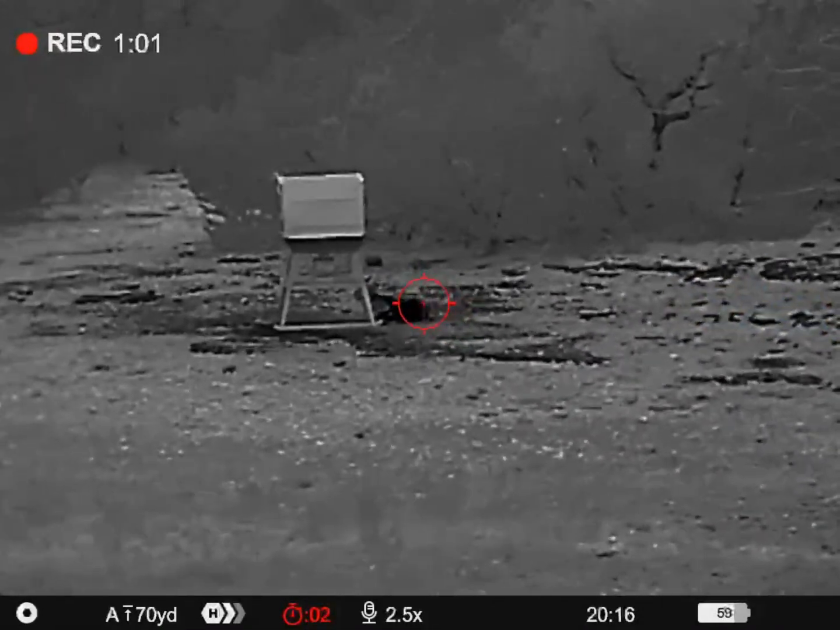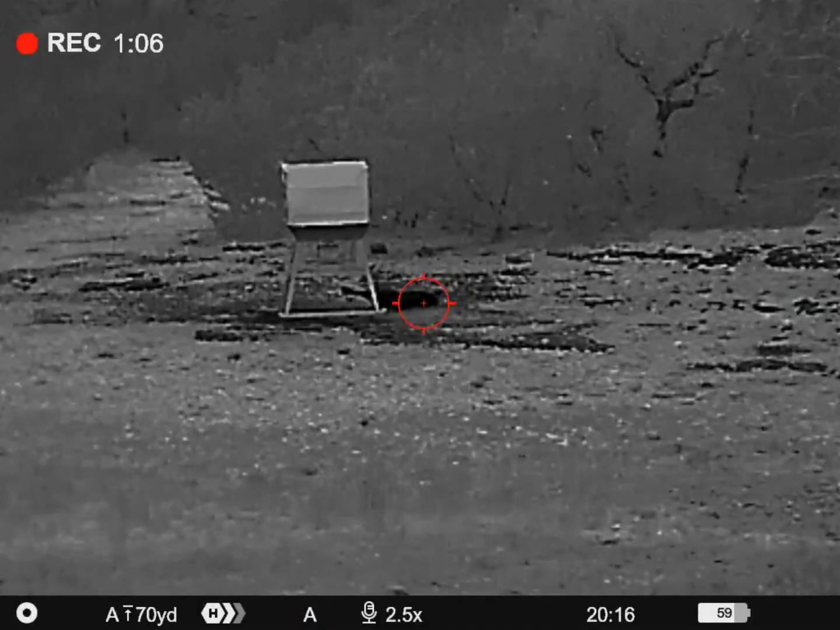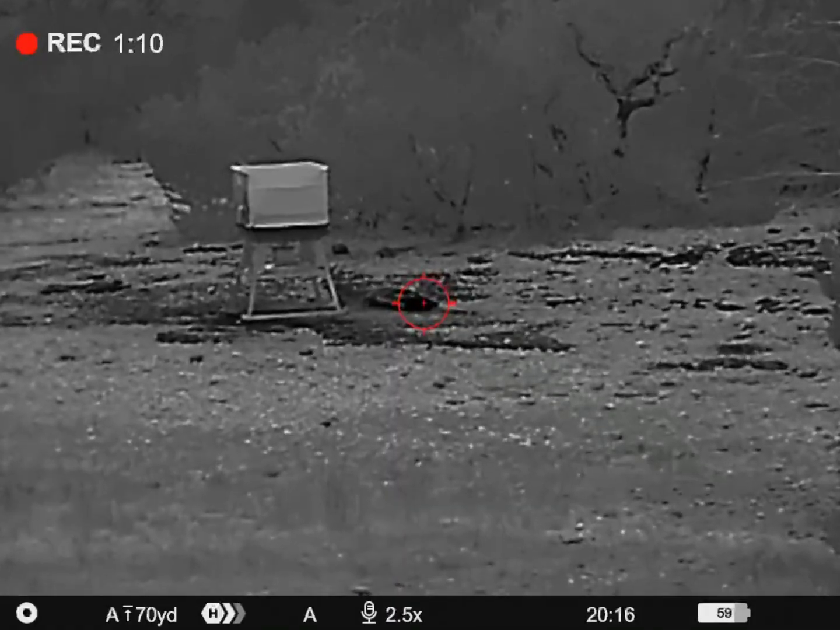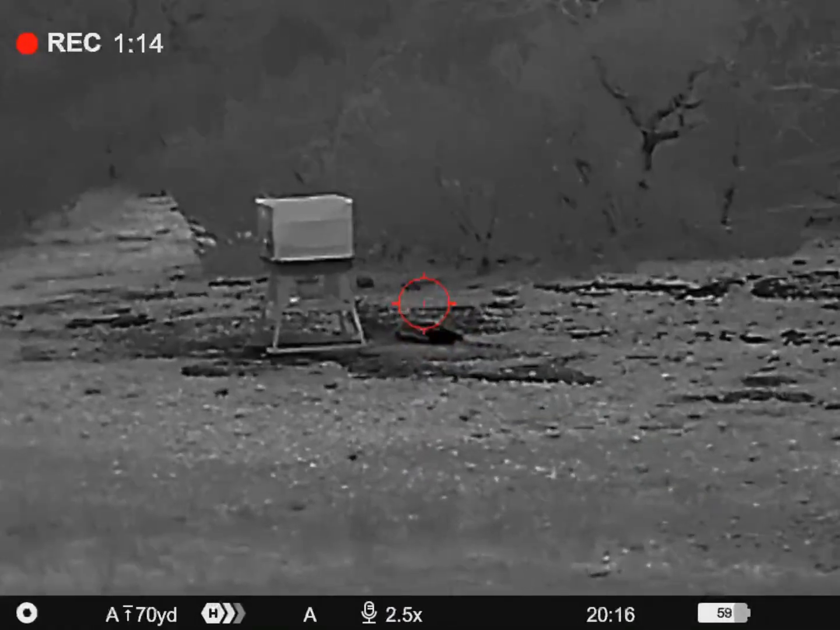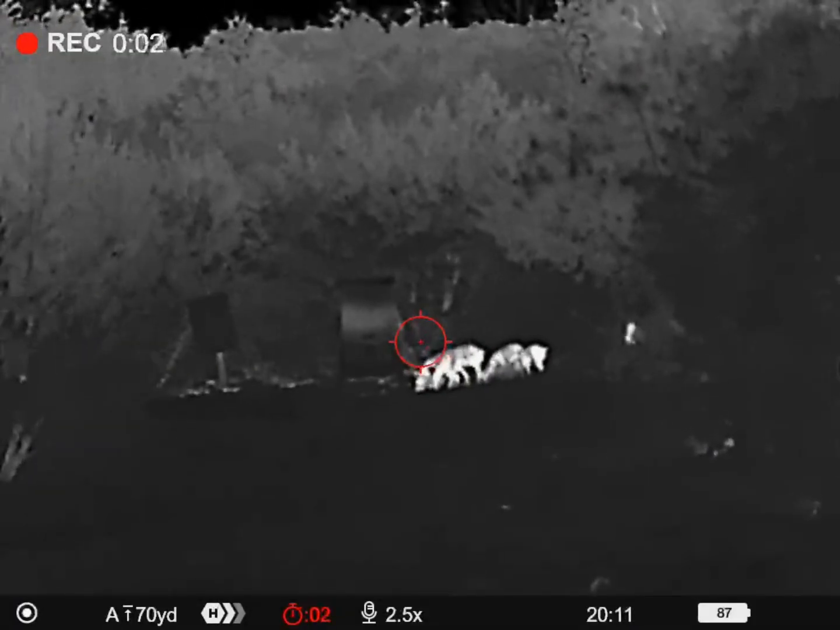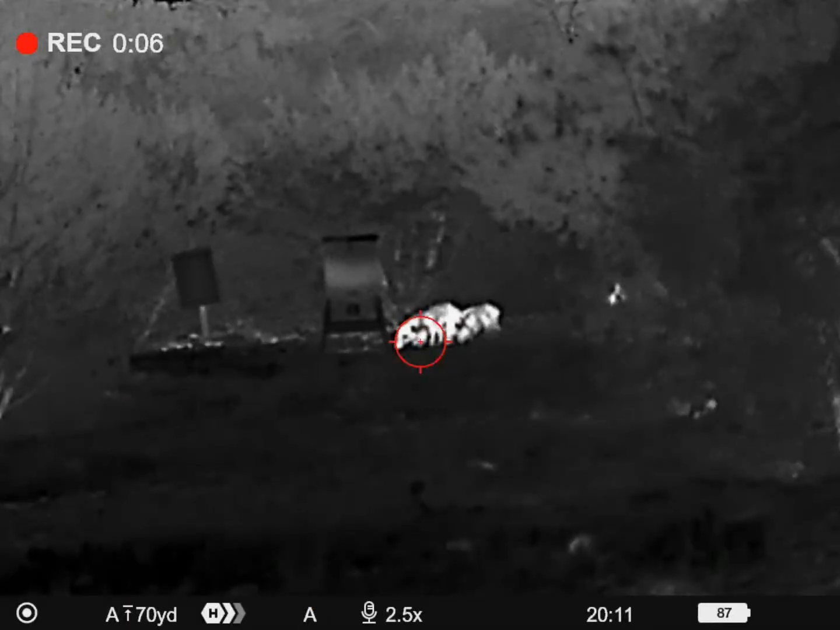We tend to try to make headshots on these hogs when we can. They can absorb a hit. You'll see that in future videos coming up. In this dense thicket area out here, we're overgrown with a lot of pinyon and a lot of scrub oak, and these hogs can definitely take the hit and keep on moving. So a lot of times you have to recover these hogs.